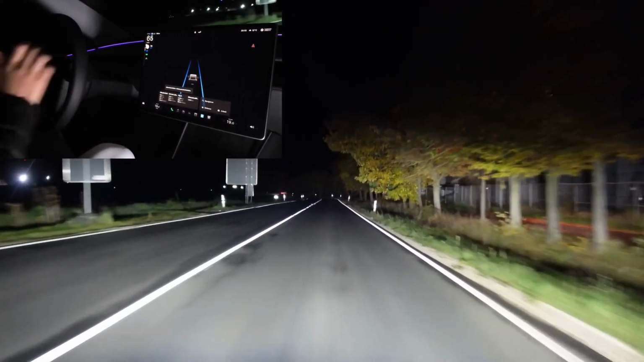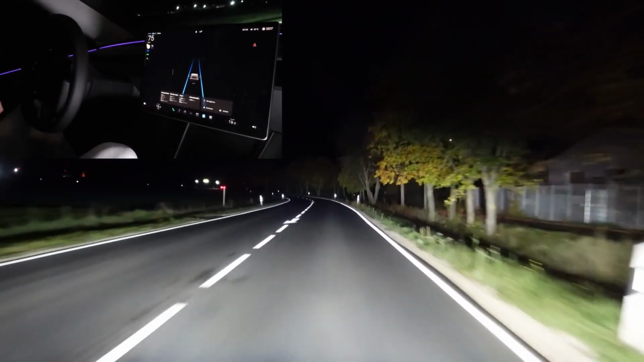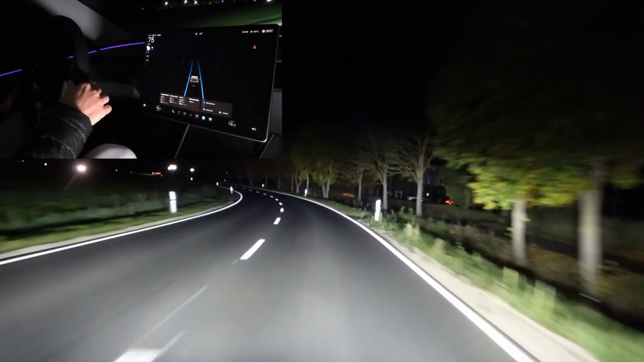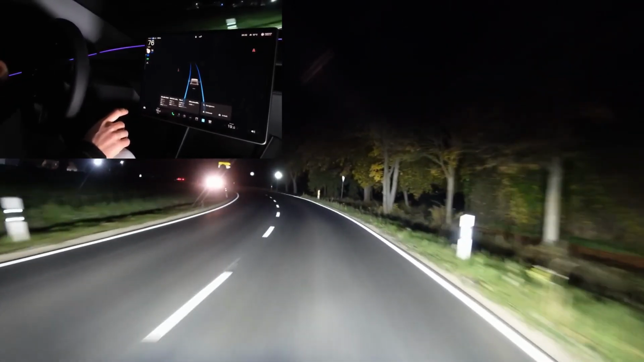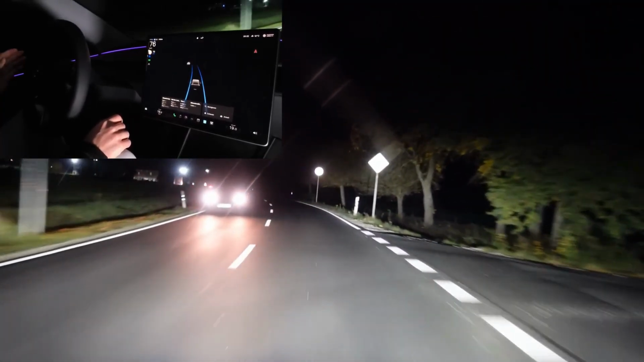I'll activate the Autopilot again. The lane is much wider here anyway, and it also illuminates the road nicely. Now it's also driving with the high beams on continuously, so that's how it should be. It wasn't activated before, which is why I wrongly complained that it was dark. Now you can also see up ahead how nicely the oncoming traffic is being masked. That's exactly how it should work, perfect.